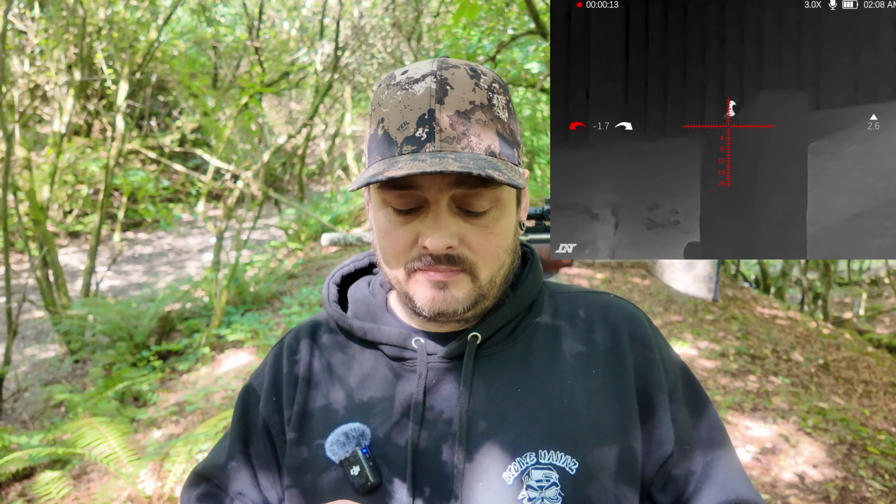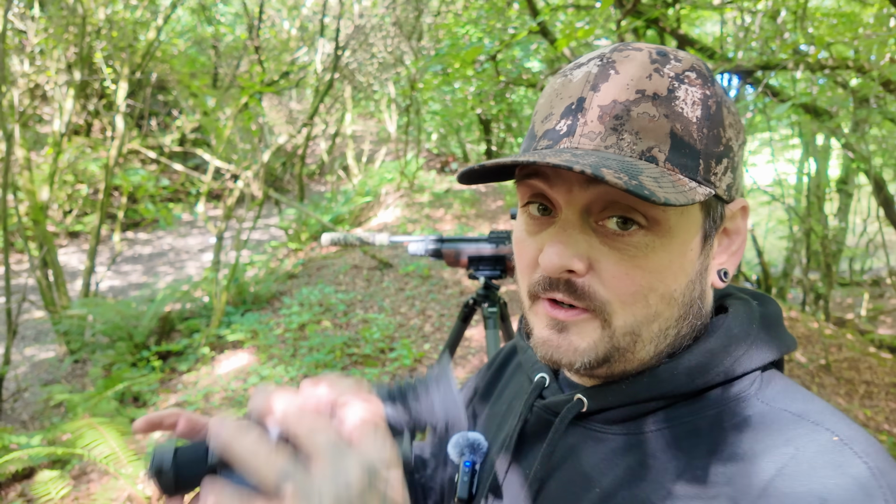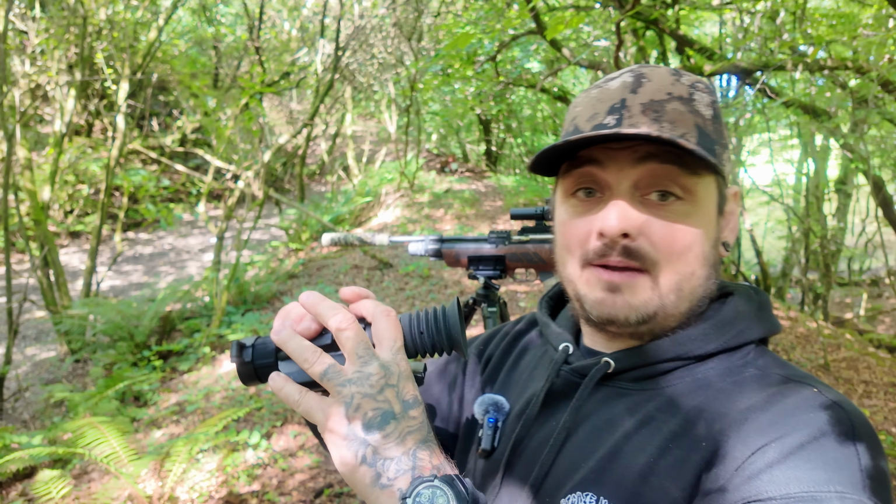The third thing is a standalone scope. I don't need to tell you that a standalone scope, literally just a dedicated thermal scope, probably isn't for the best. There was a chance that I may have, if I hadn't been more diligent, shot a dove instead of a pigeon because I couldn't identify properly what it was. So as a standalone scope on its own, I already didn't like it. But if you do want a standalone thermal scope, you mount it up, you zero it in, absolutely no problem.